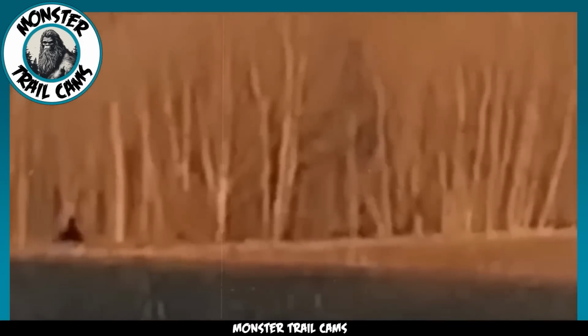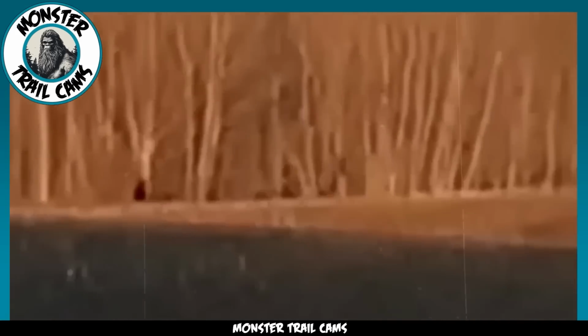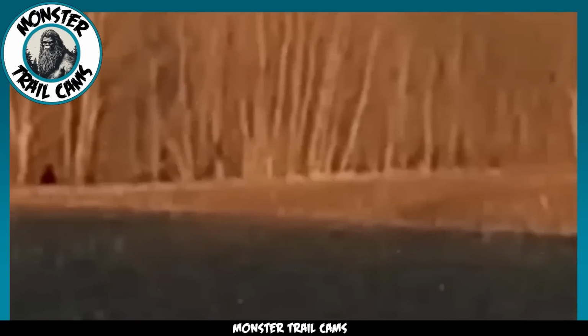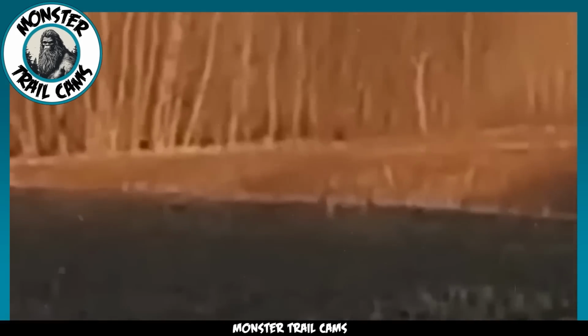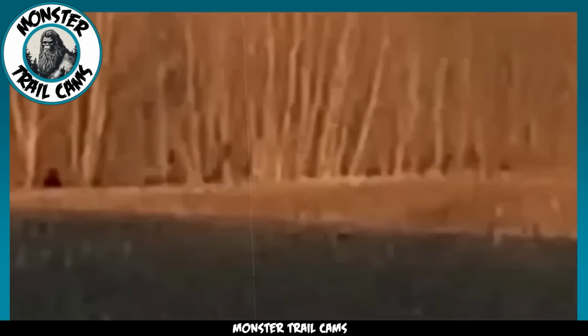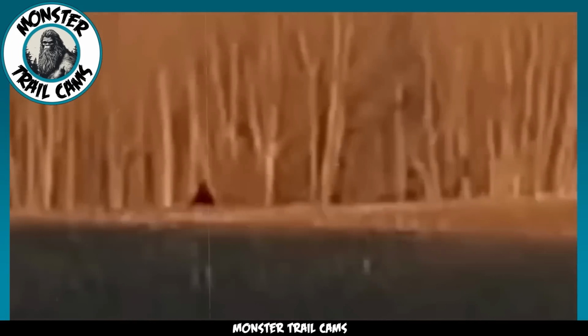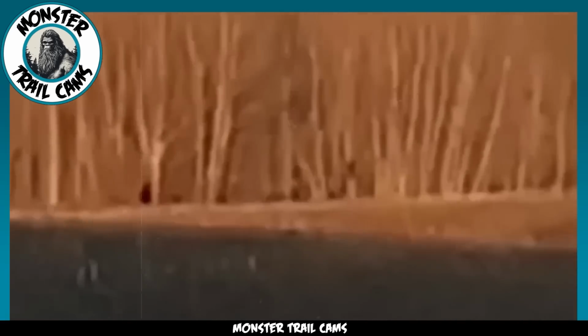As the footage begins, we find ourselves amidst a serene pine forest with towering trees lining the scenery. Suddenly, a figure catches our attention, walking parallel to the tree line. And there it is, unmistakably, the outline of a large, bipedal, ape-like creature. The first thing that strikes us is its impressive size, dominating the frame as it moves gracefully through the landscape.